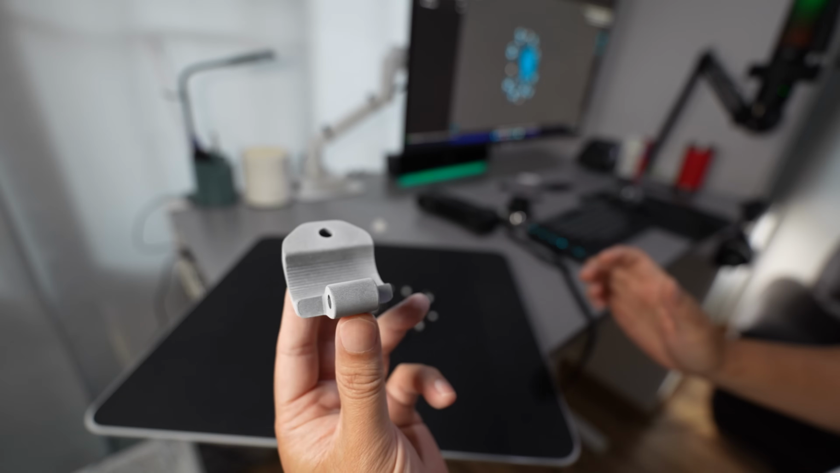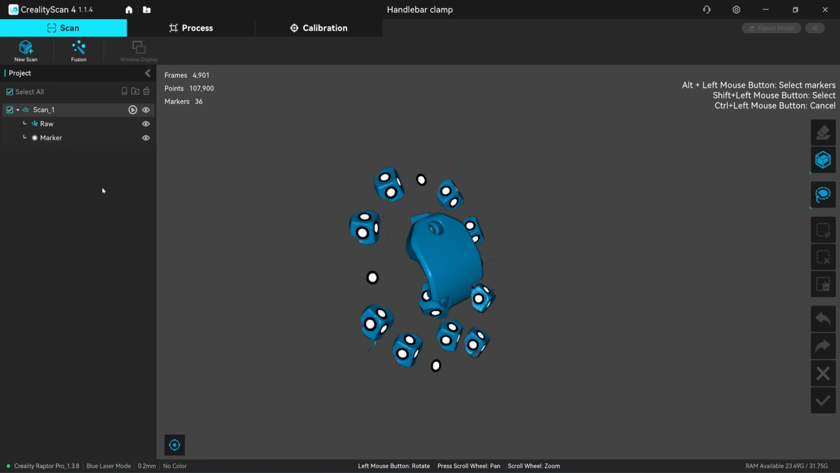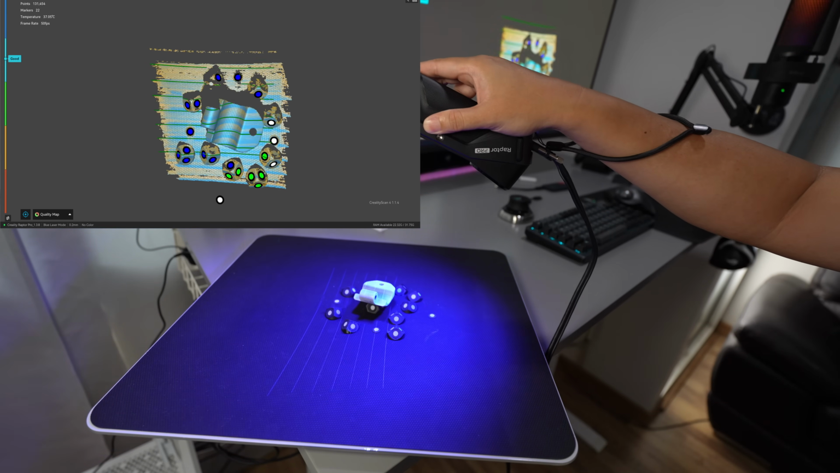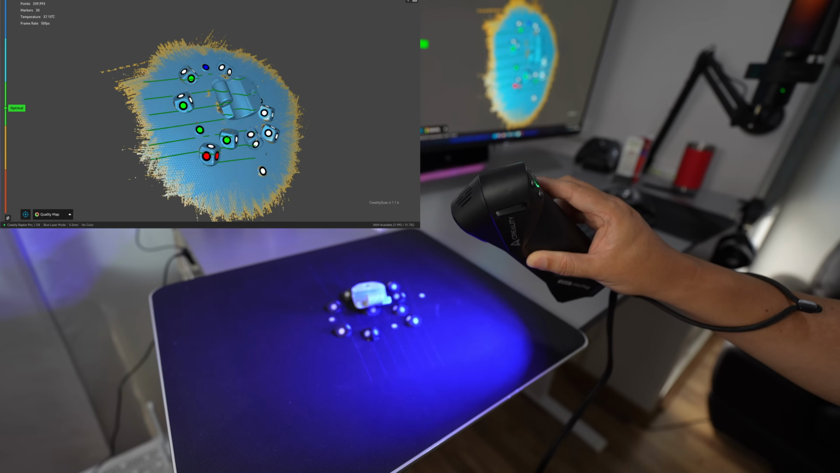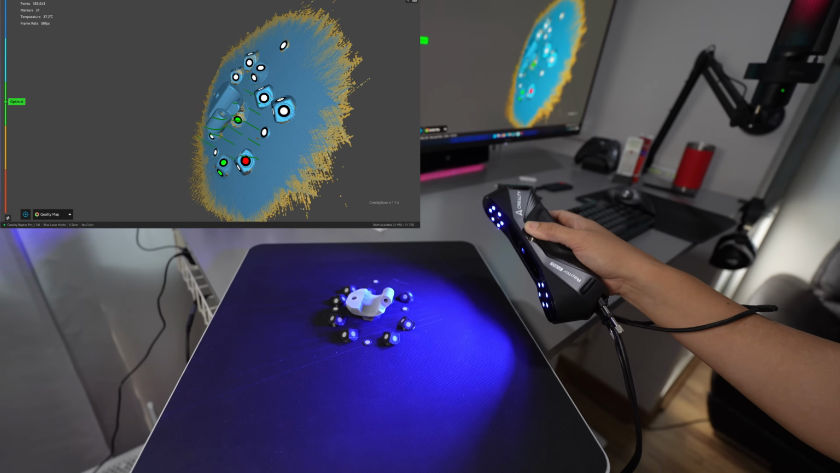Yeah, I have already sprayed the bottom part here. Okay, click on a new scan. Okay, it's quick, isn't it? It's 0.2 resolution. Okay, I'm going to try to scan all that area.